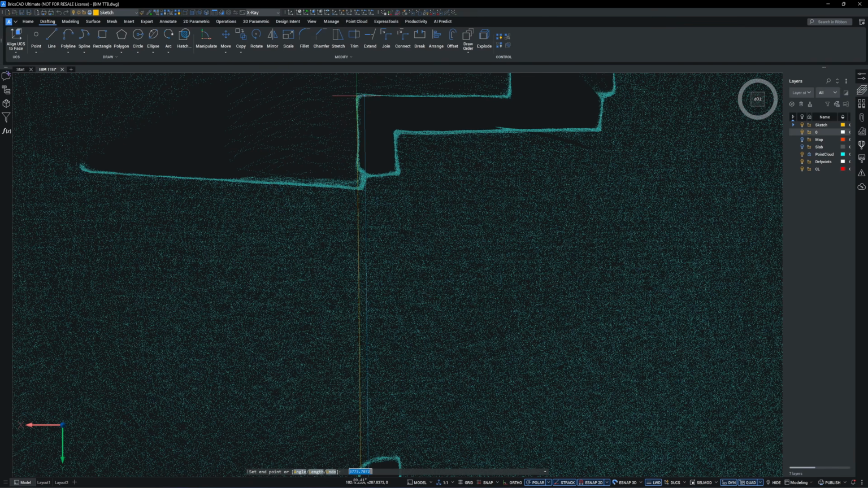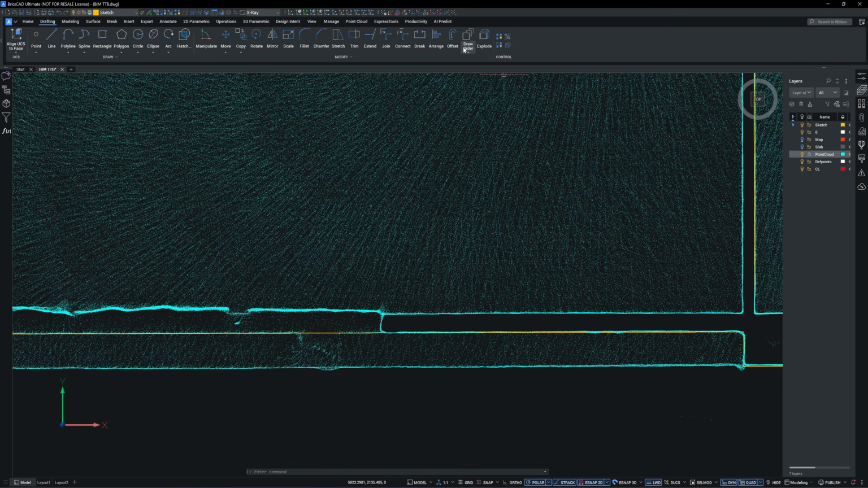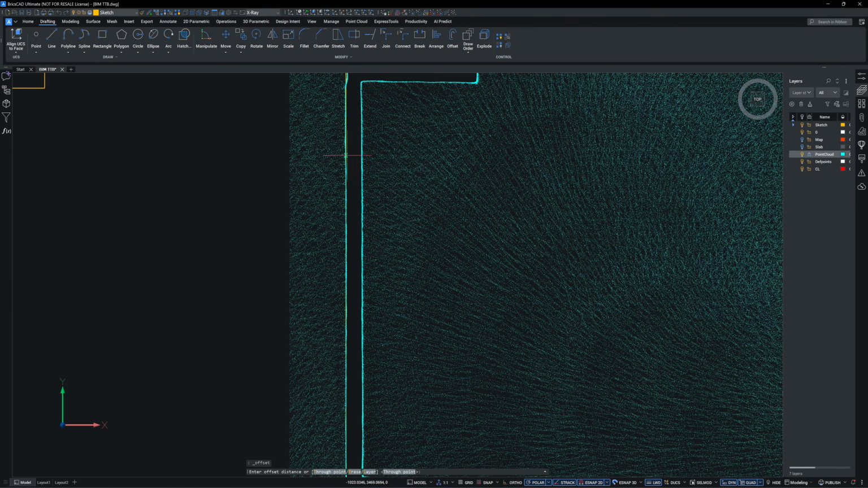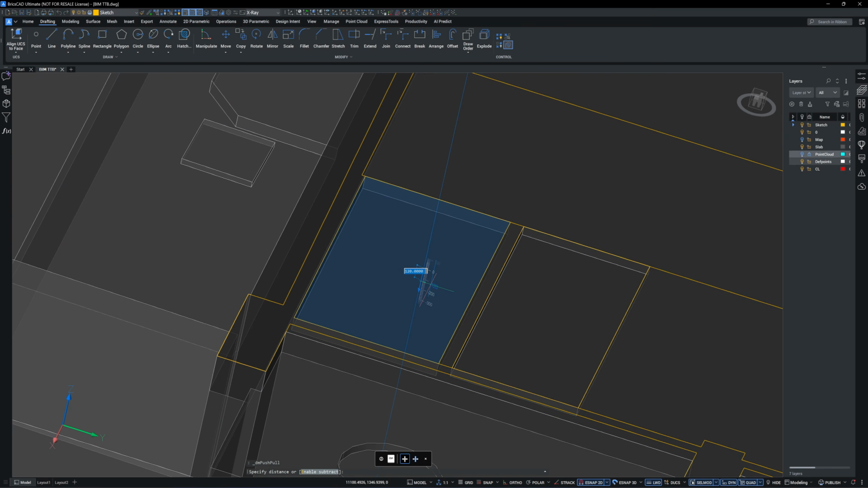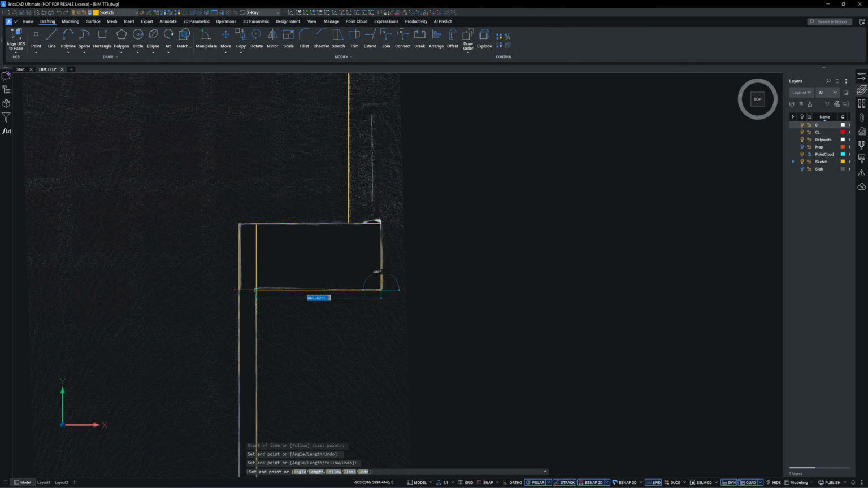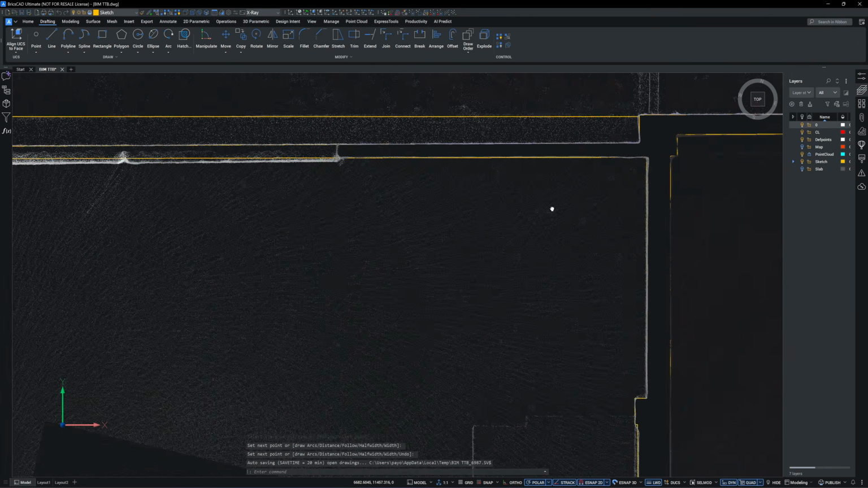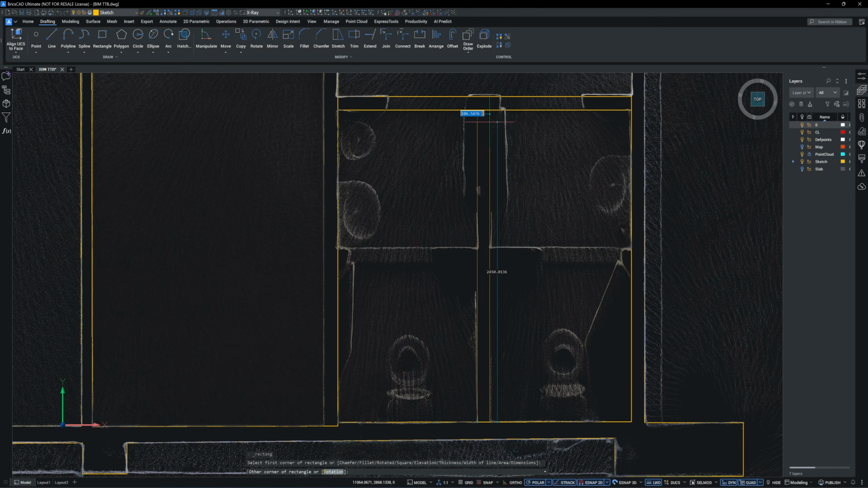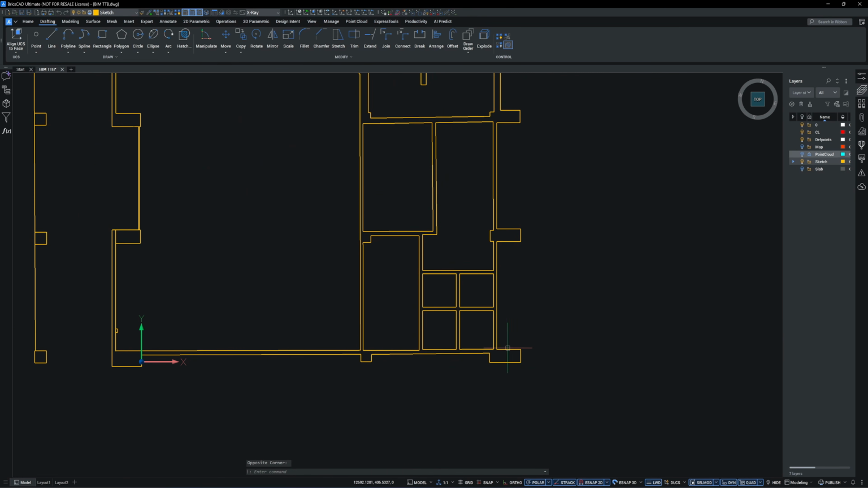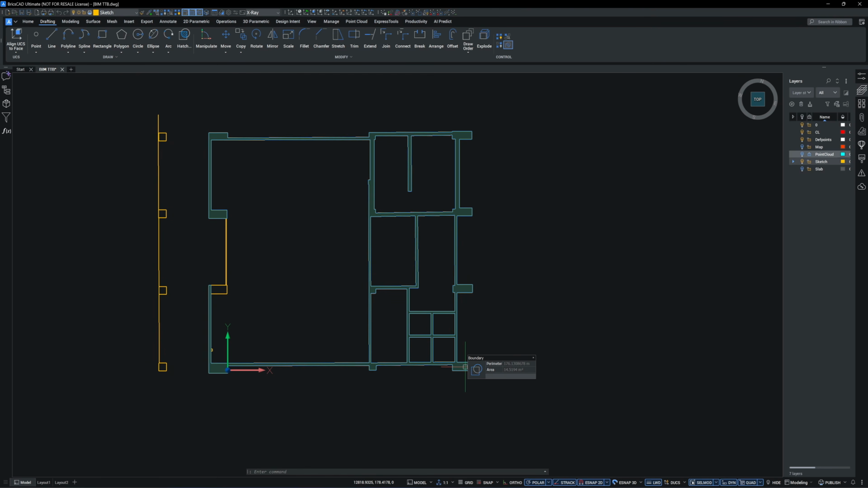Now that the floor slabs are modeled, I move on to tracing the interior wall lines. You can see they are all perfectly parallel, an indication of precise scan data. The most consistent wall types are precast panels or drywall on metal framing, while brick walls often show slight thickness variation from the mortar layer, usually around 1 to 2 centimeters.